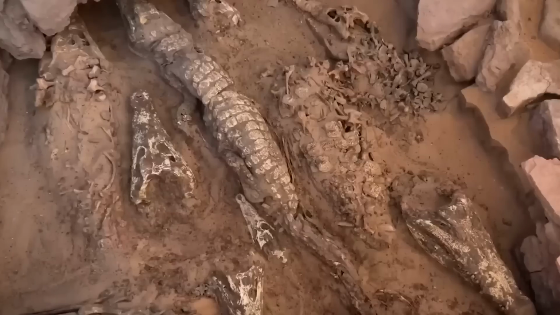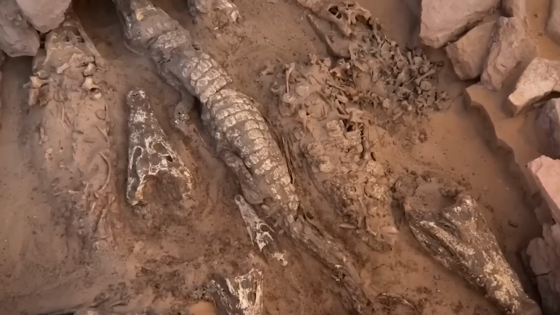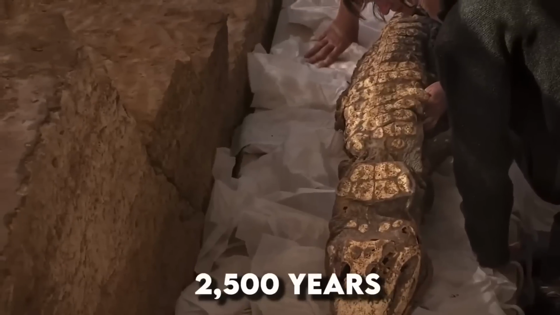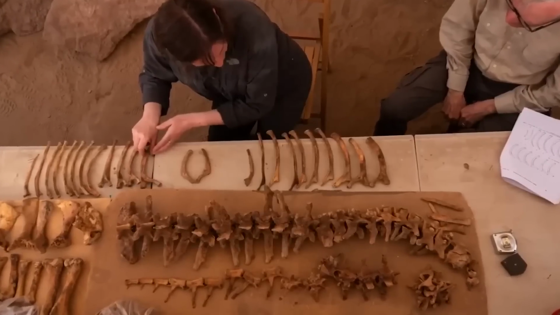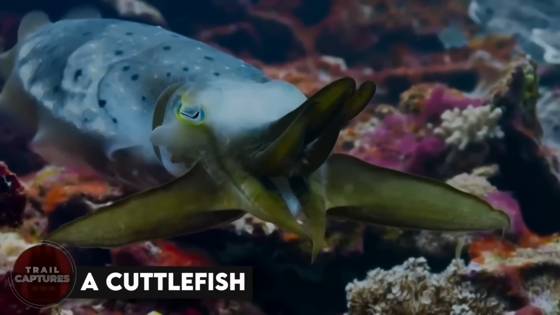The researchers were amazed when they discovered that the crocodiles had been buried for 2,500 years, yet were still in almost pristine condition.